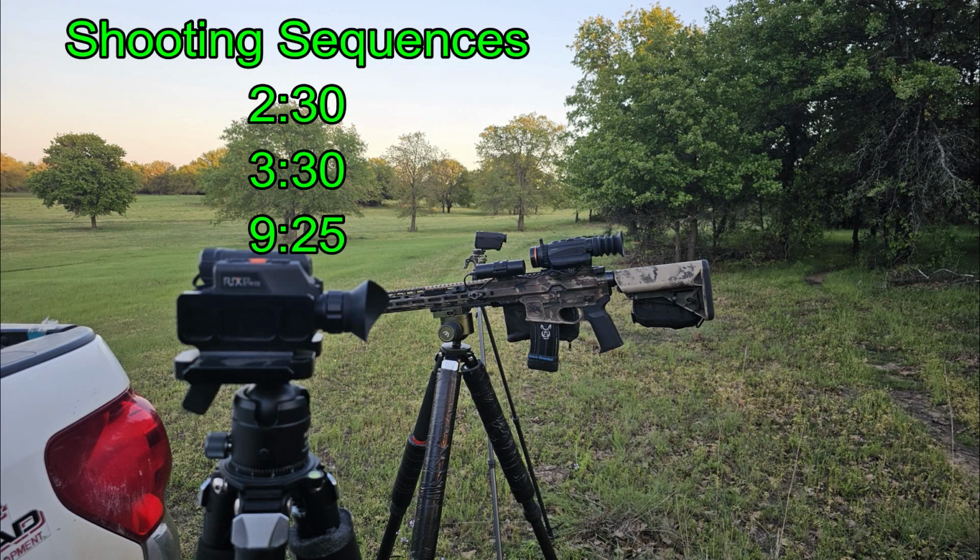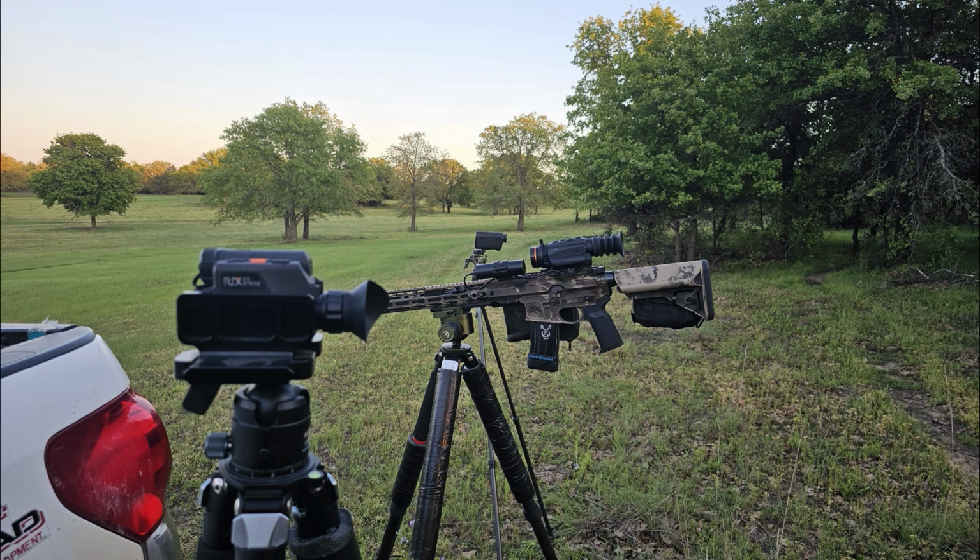For those of you that would like to just skip forward to the shooting sequences, here are the times, which will give you a little bit of a lead up beforehand so you can see what's going on, and then the shot sequence. Otherwise, Rick's has loaded me up with some gear, and this is what I'm going to be shooting for tonight. The first is going to be the Stride ST6 thermal monocular, which is often used as helmet mounted. Then I've got the Storm S3 weapon sight that I have on my rifle.